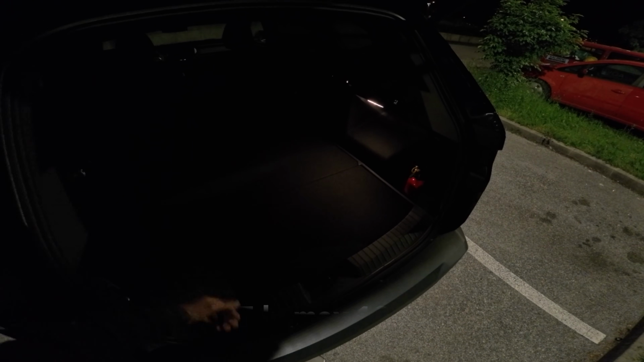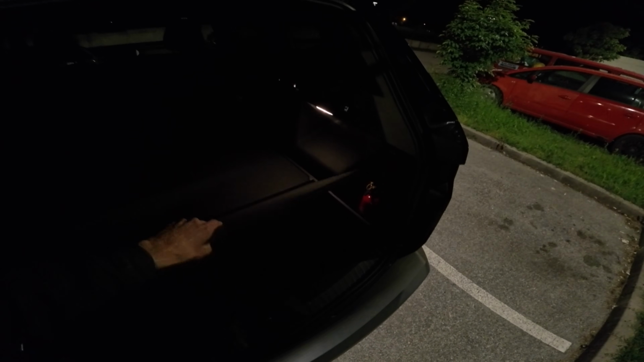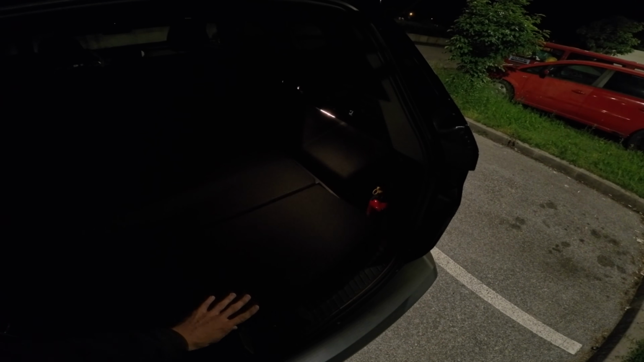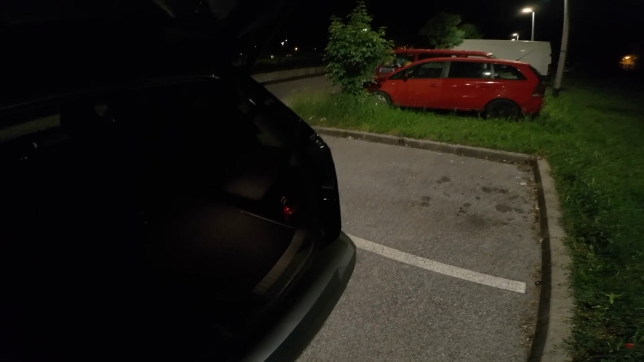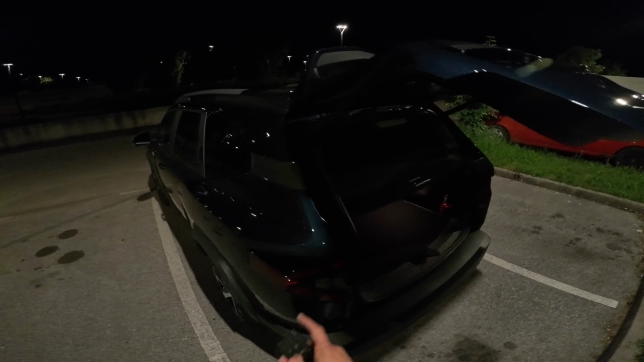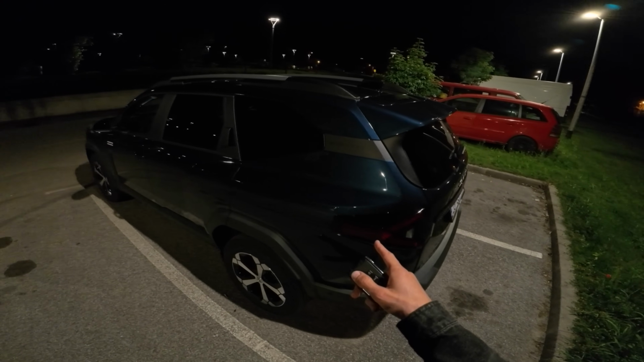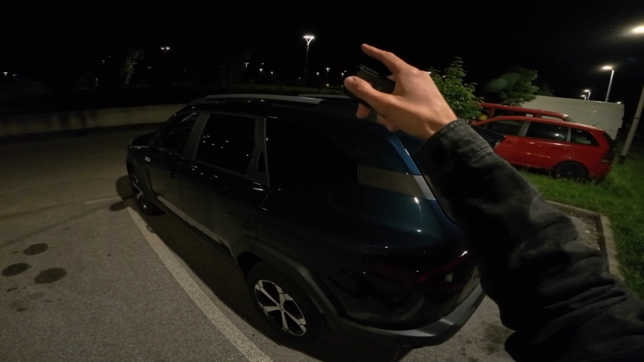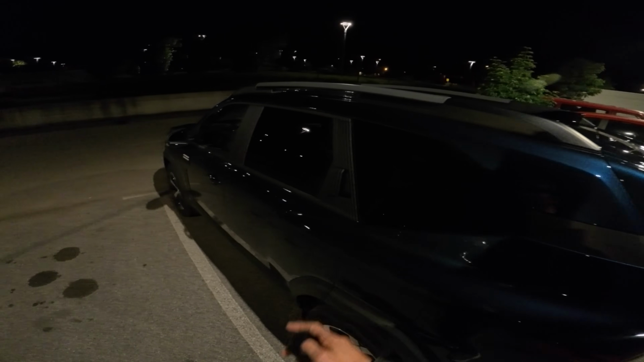You can see here enormous cargo space. This is the Journey trim. It has around 500 liters of cargo space. If you spec the Extreme, you don't get the power tailgate. It's an option, but for the Journey, you don't get a panoramic roof, which is also exclusive to the Bigster. You can get it in the Extreme as standard, at least here in Croatia.